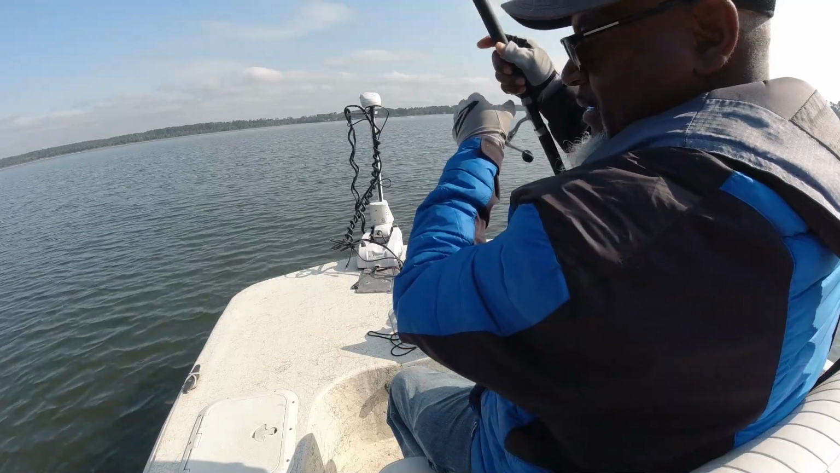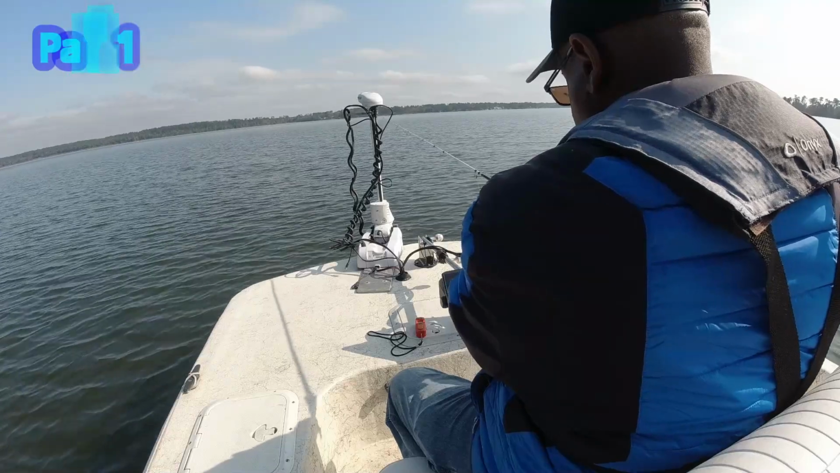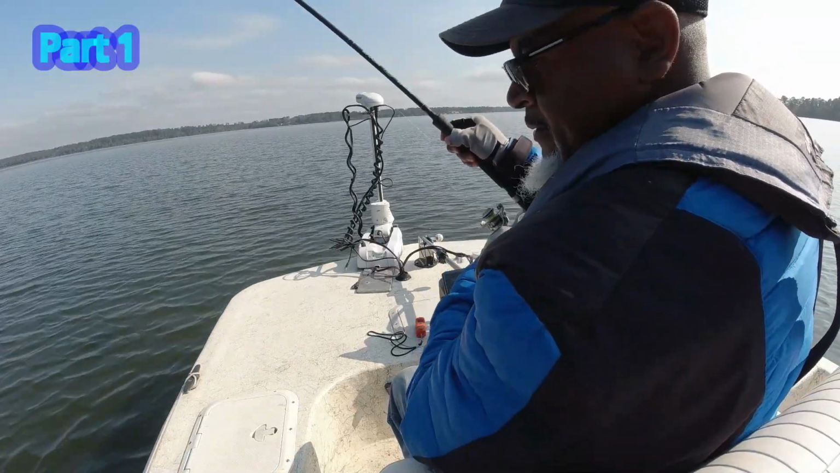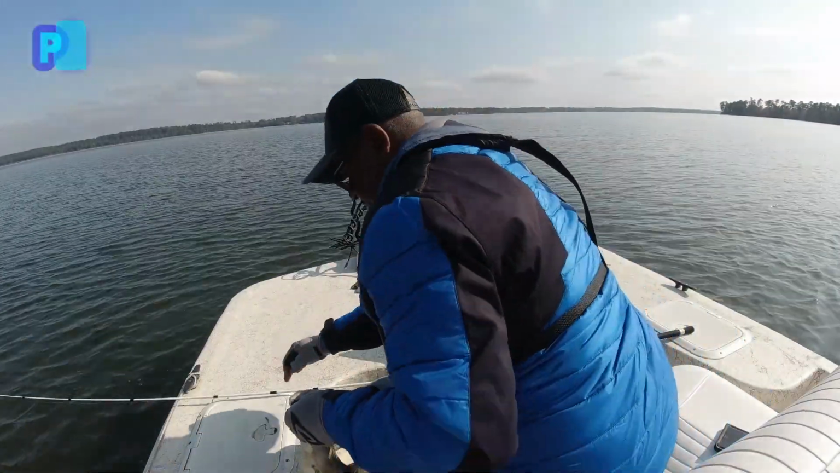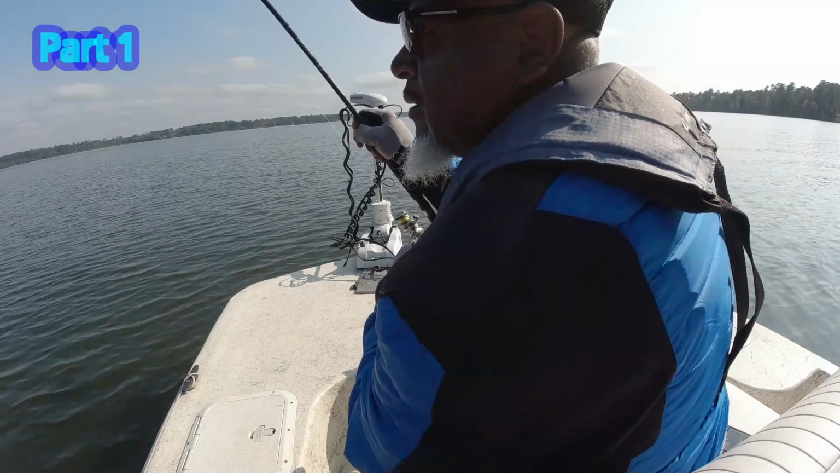And finally seen that if I go a little deeper down though, that's where the crappie are. There we go. Another nice black crappie. I'm gonna swing him in with the Denali. Wow. Big old thick back. There go another one.